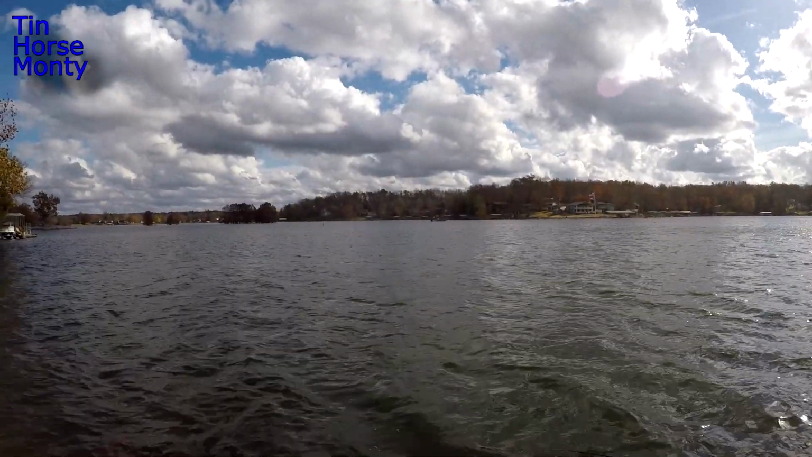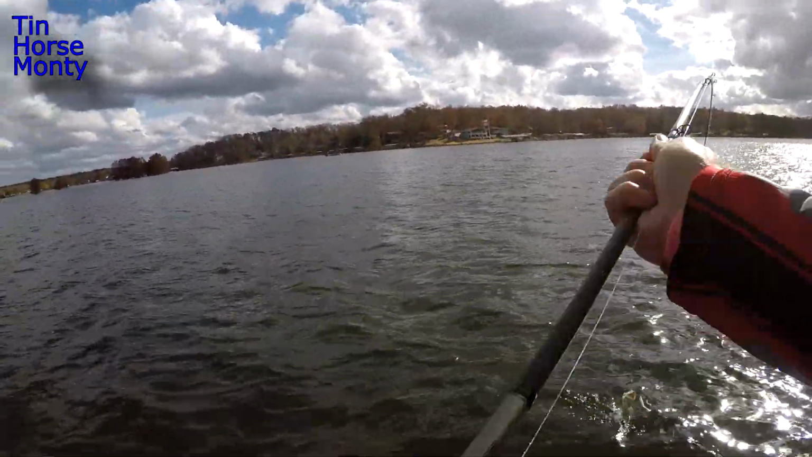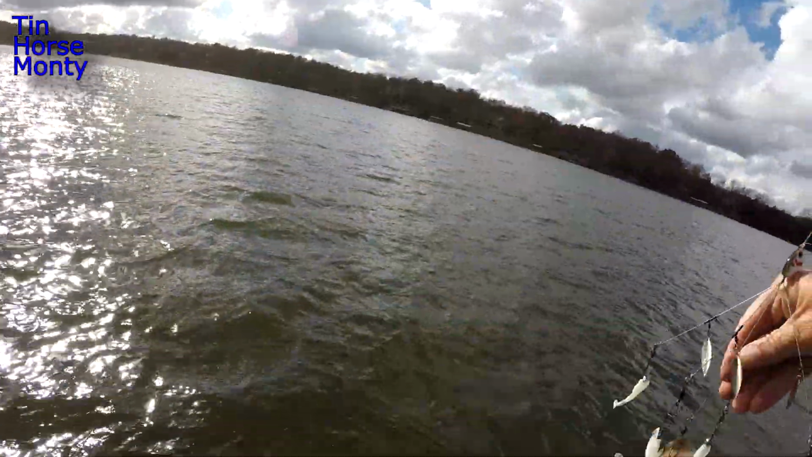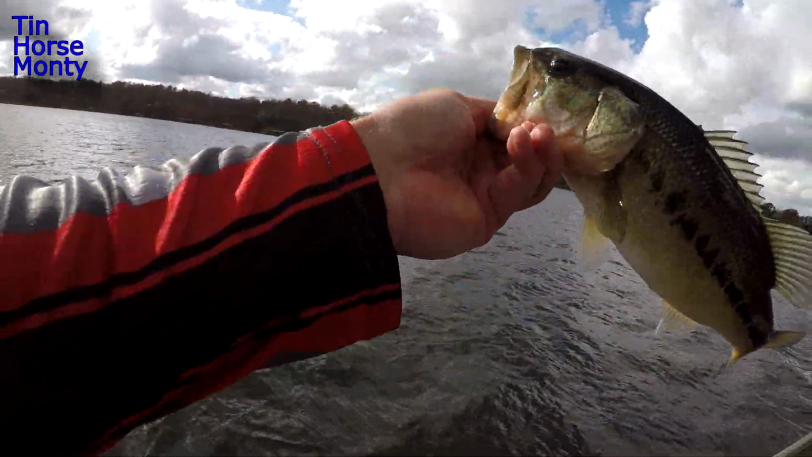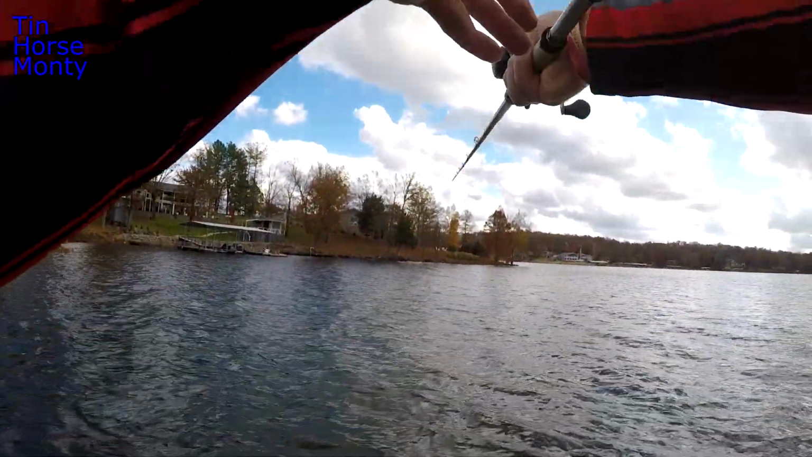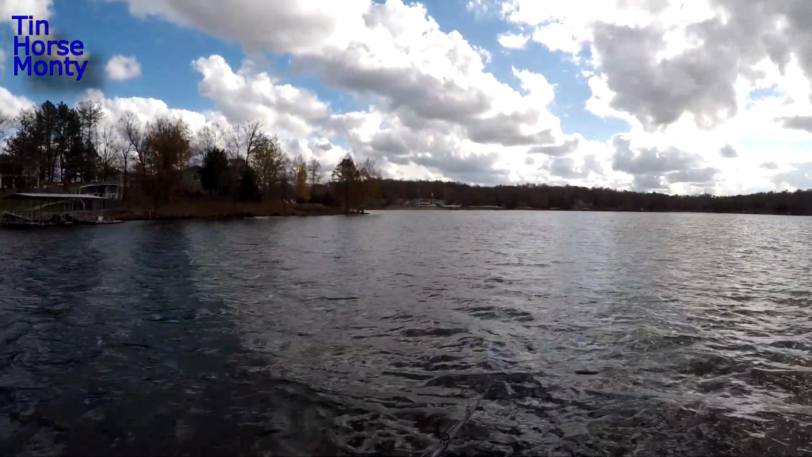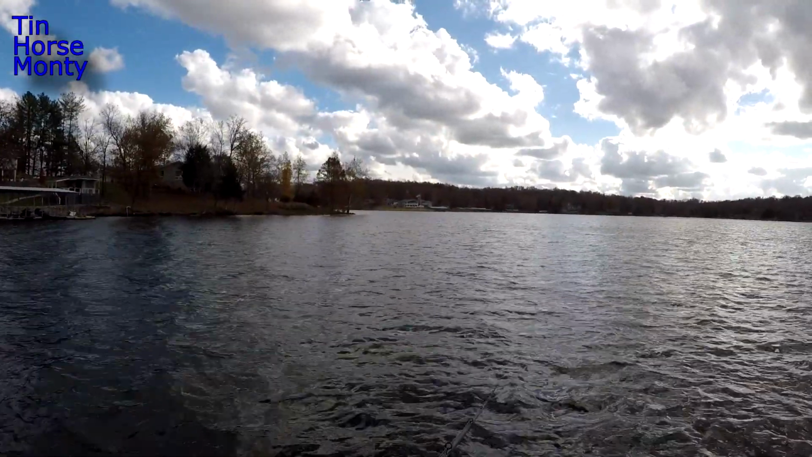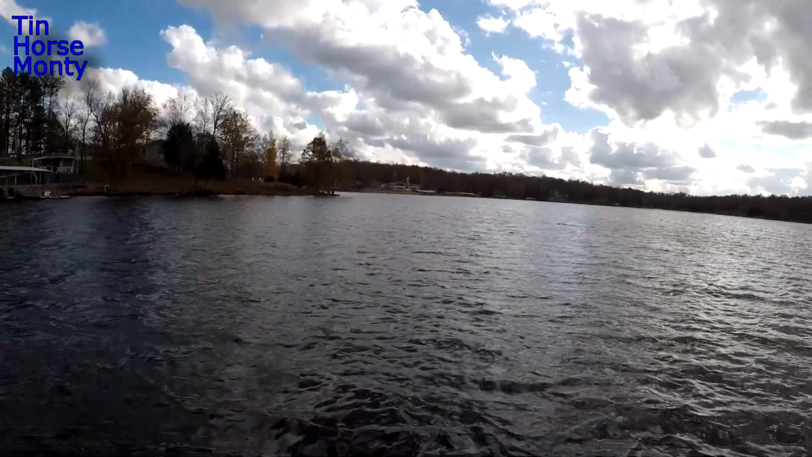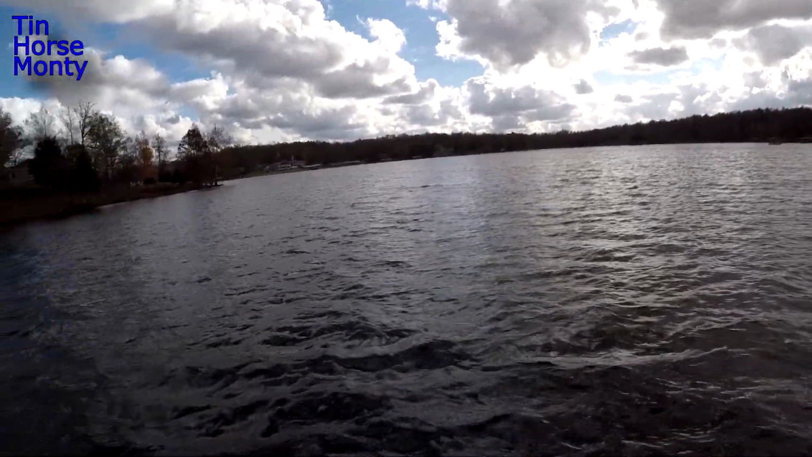Fish crushed it. Sitting right on that windy point, right where he's supposed to be. Small one.